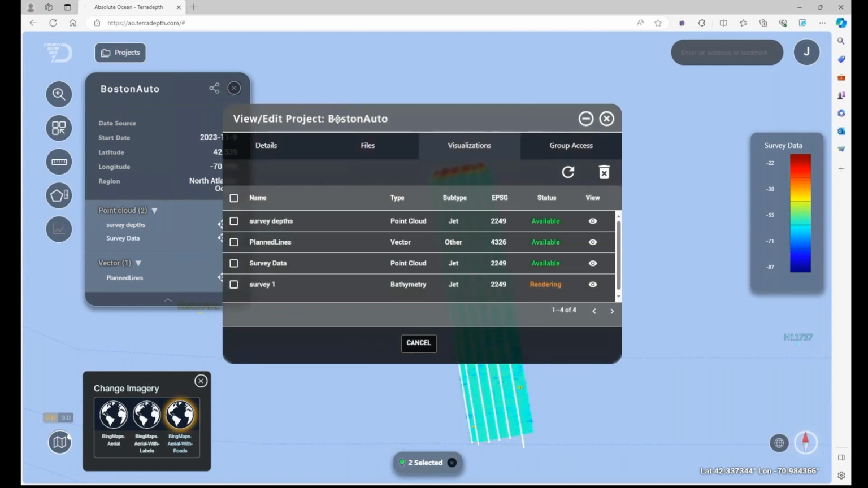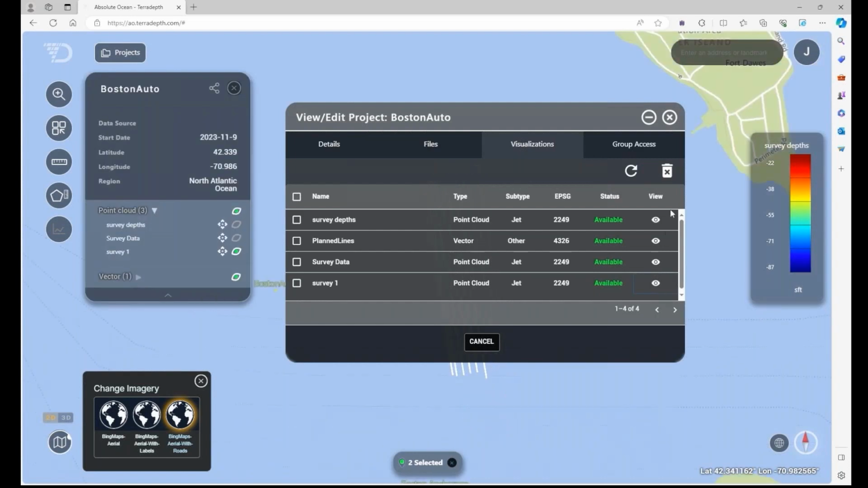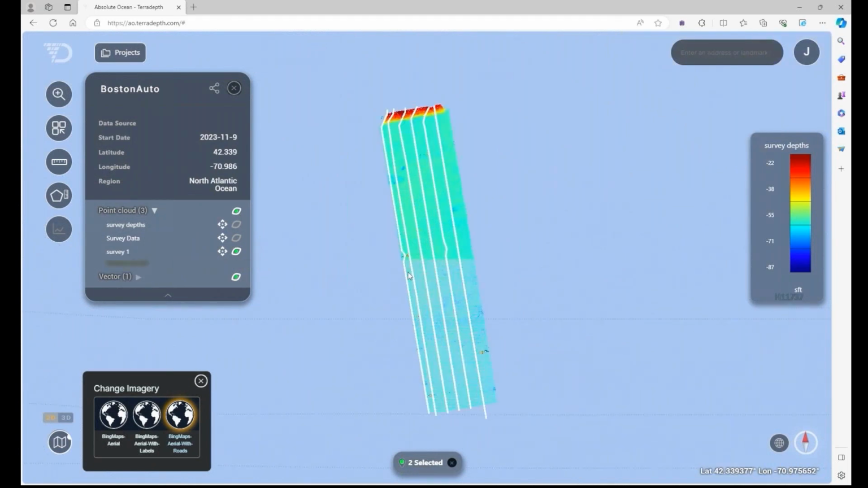Now, this is a fairly large survey area. I'm going to go in here. I'm rendering it. If I hit the refresh button here, it's going to show me that it's in the process. It only takes a few minutes. I'll hit the refresh button again. There we go. And now it's already available. So now we can go in, we can hit the button on the eye, and it's going to actually show us that visualization that we just created.